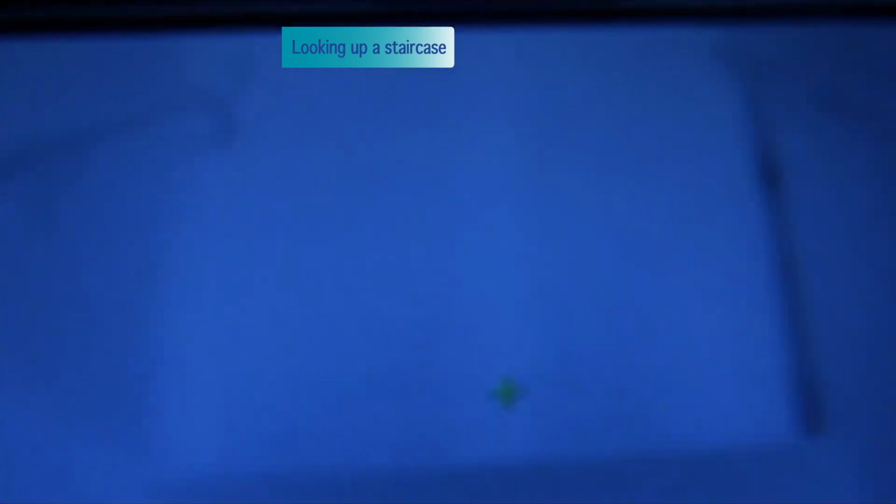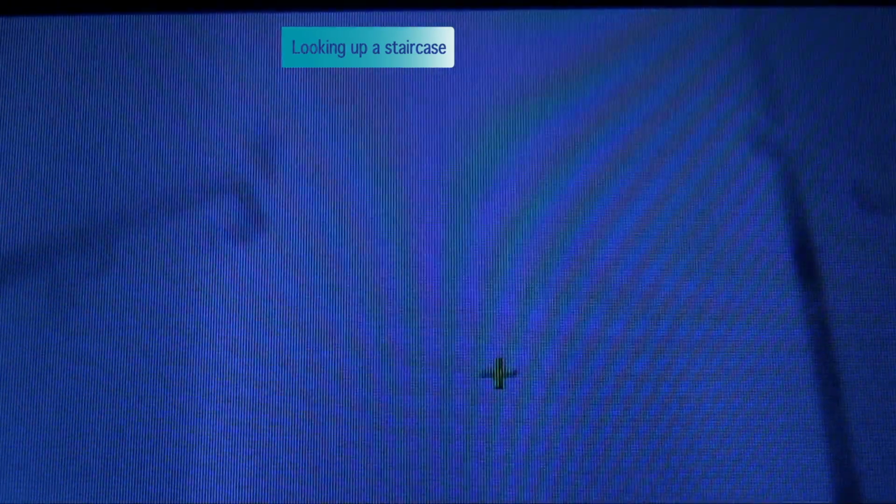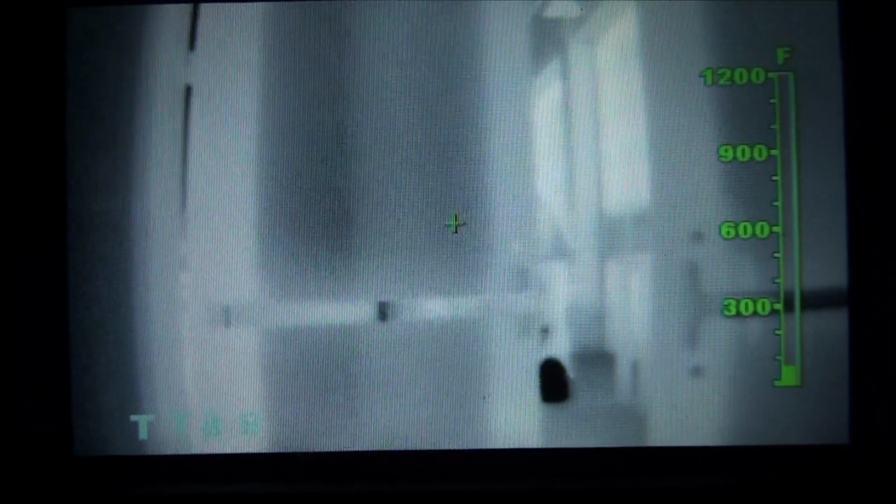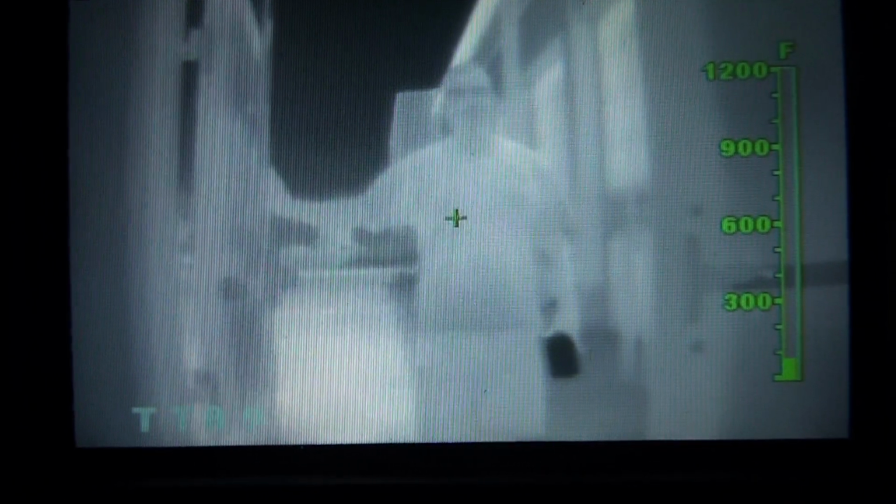In this environment, it is important to scan the room slowly with the thermal imager to allow the user to better process the images. It's incorrect to say that thermal imagers can see through objects. Remember, the thermal imager can only see infrared energy. If there is a surface with low emissivity or high reflectivity, it will obscure objects behind it.